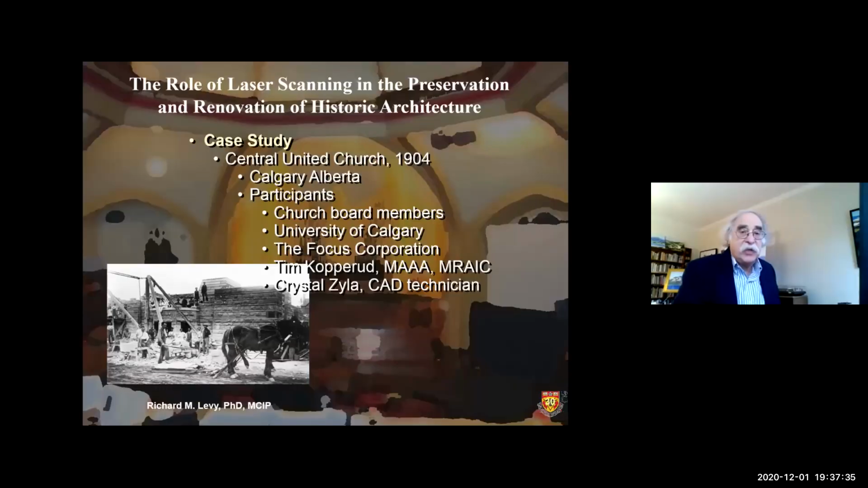The next case study I want to turn to was a major church in Calgary, Central United Church, built in 1904, and they wanted to renovate the building, so they needed an accurate model of the building.